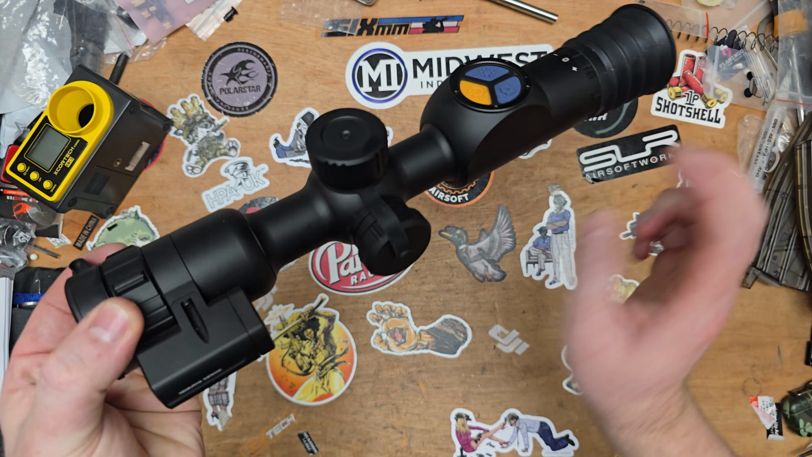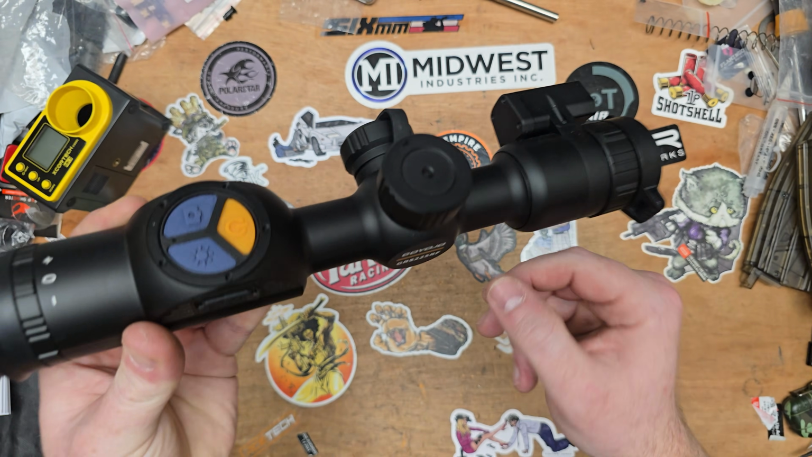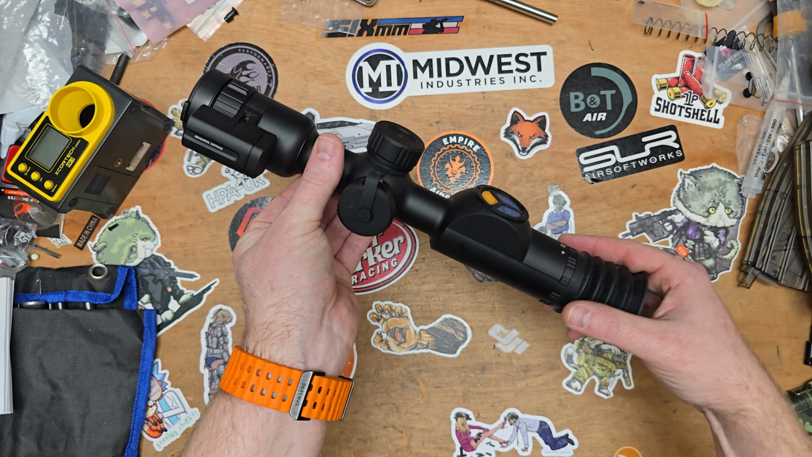So this is the GOYOJO Optics GRS225RF, which is the rangefinder model, which you don't really need. Great time with this, like I said, and really appreciate them sending this out to me so I could check it out.